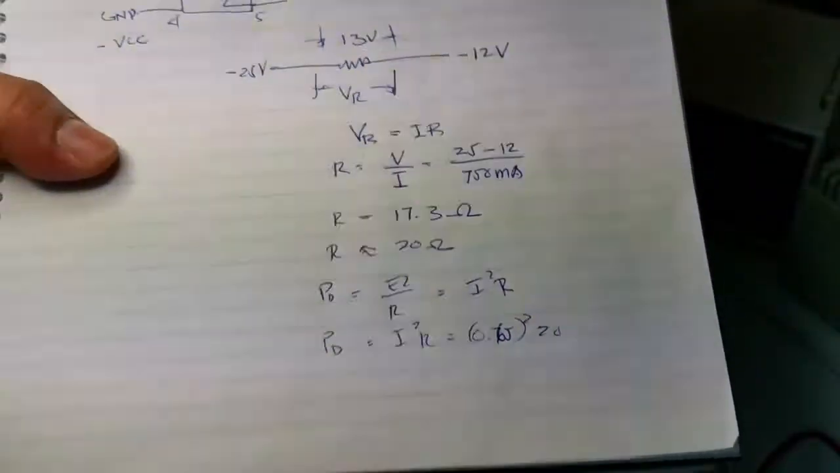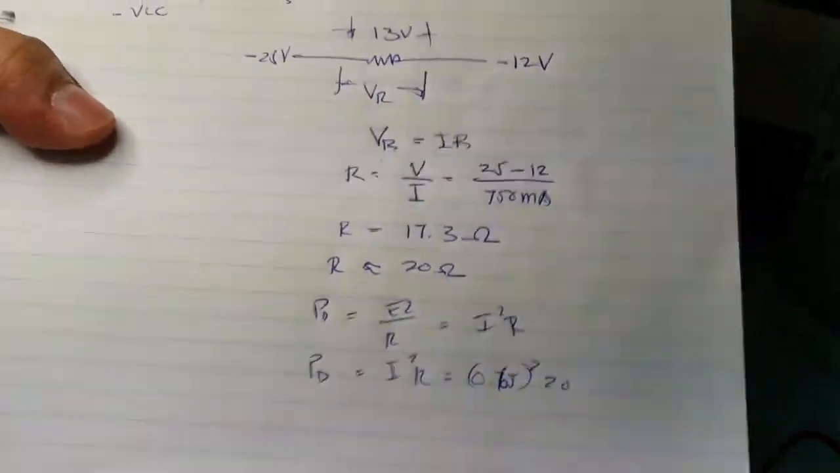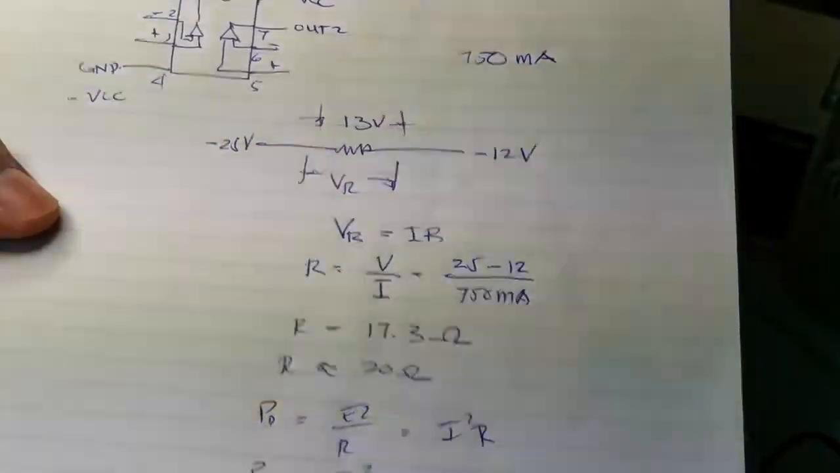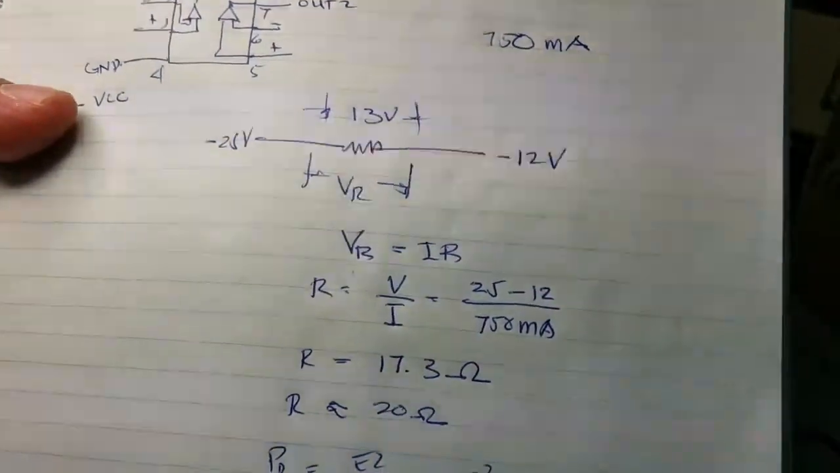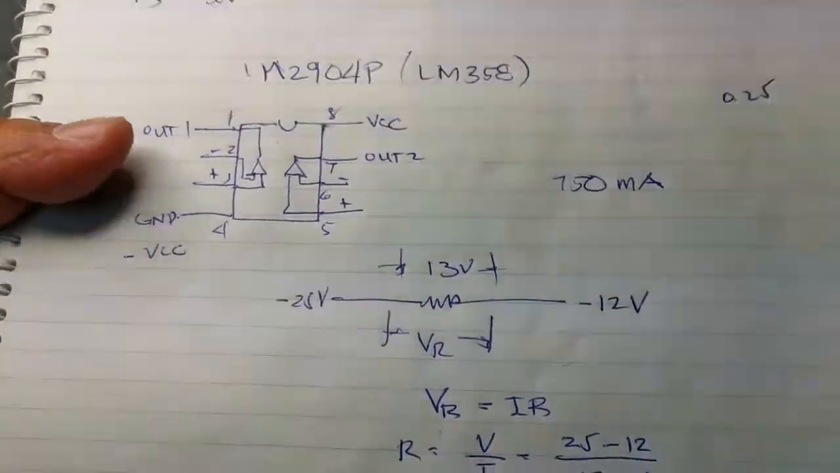Okay, the formula is correct, and it seems like using 20 ohms and 13 volts, we have to dissipate roughly 8 watts, which is not right. So we have to find the resistance based on the original wattage of the resistor, which is 1/4 watt.